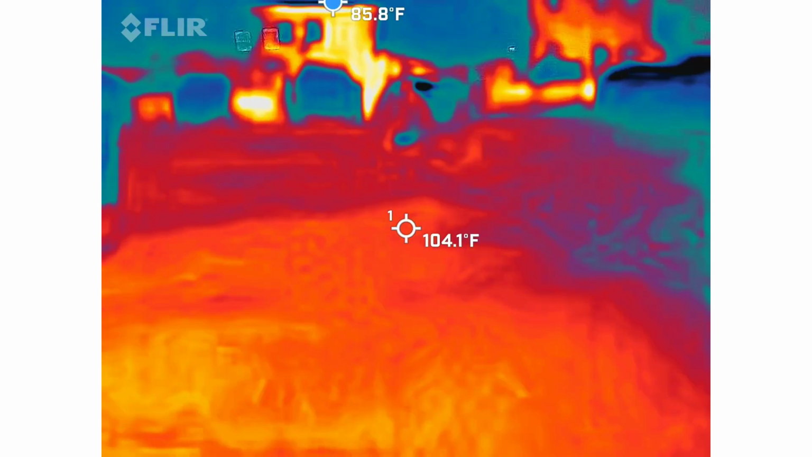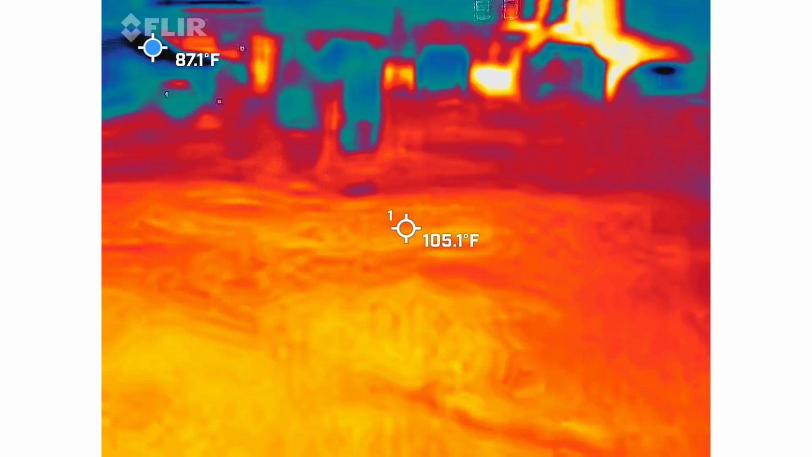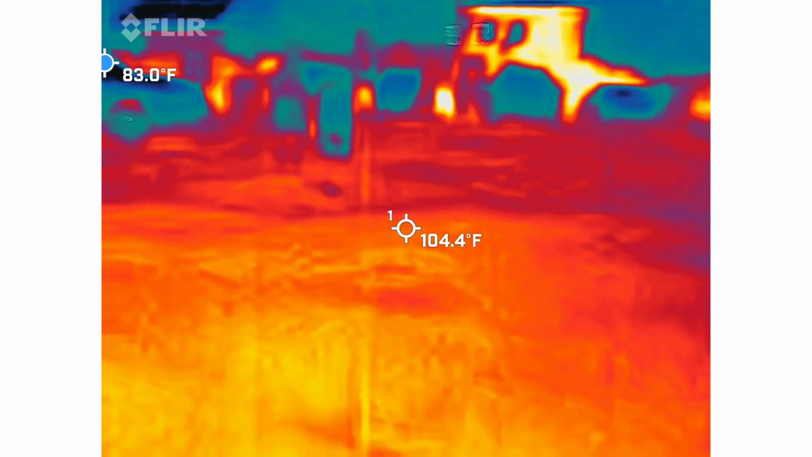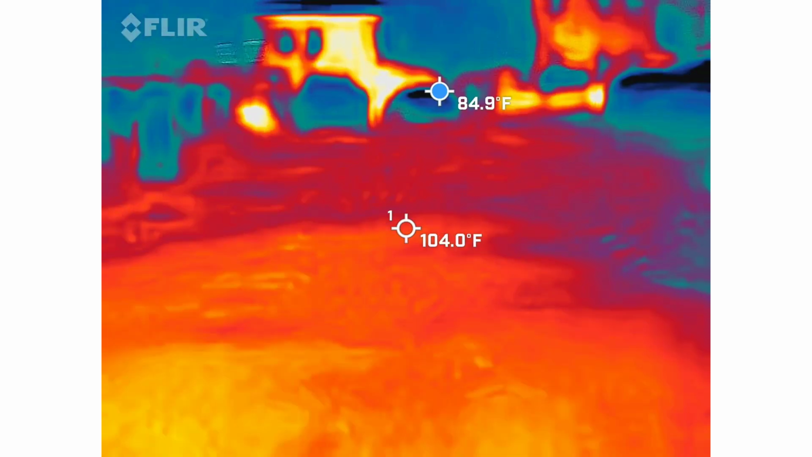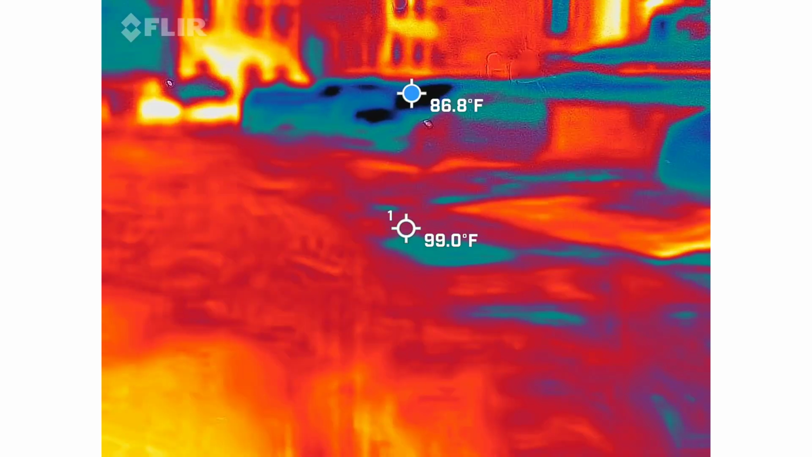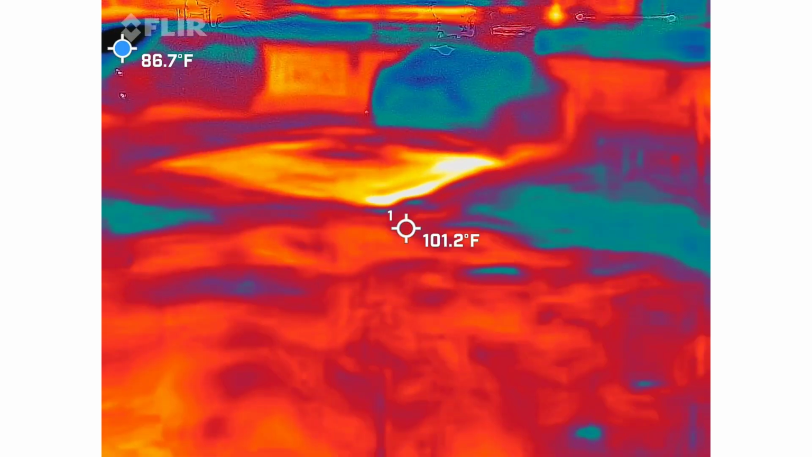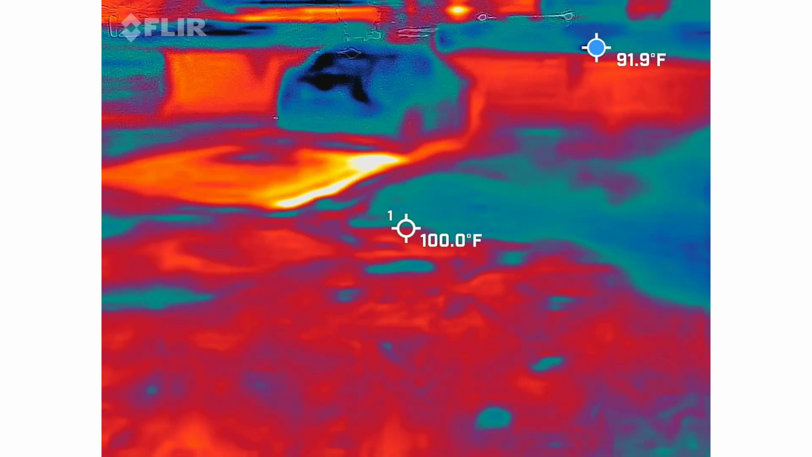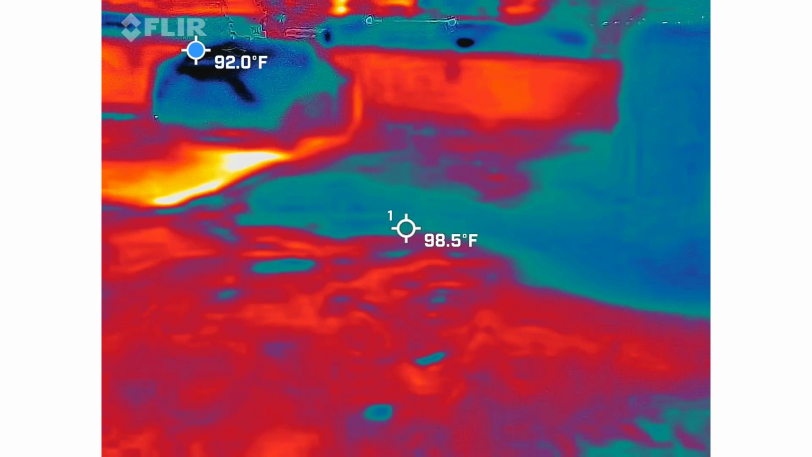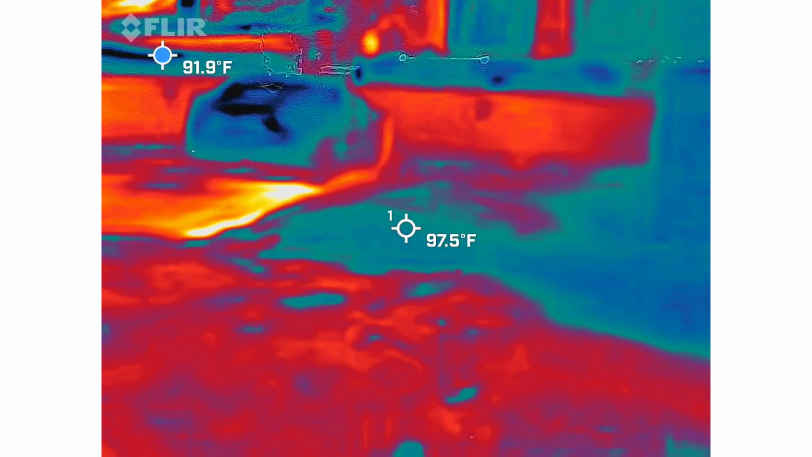Okay. Right where your thumb is. But my numbers are off there, so I don't know.